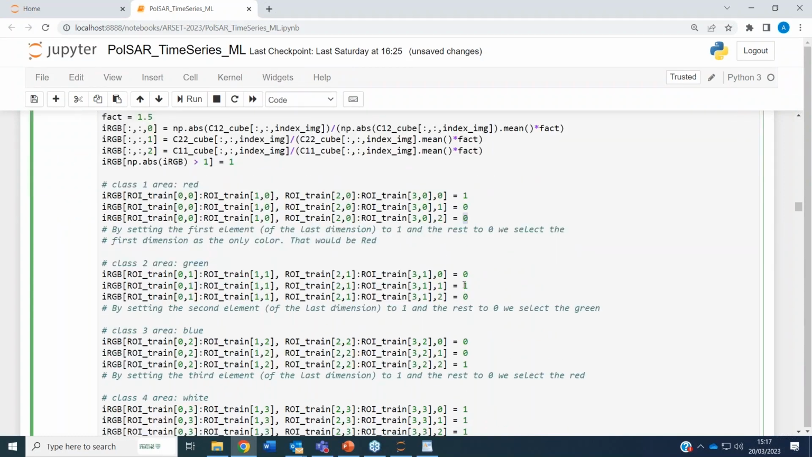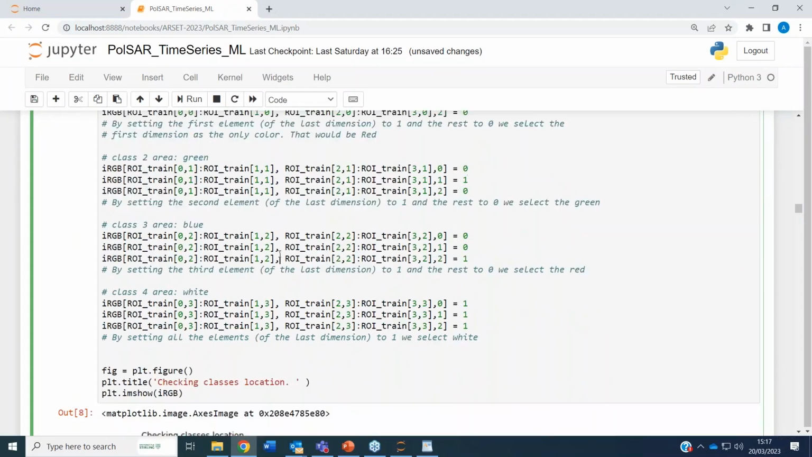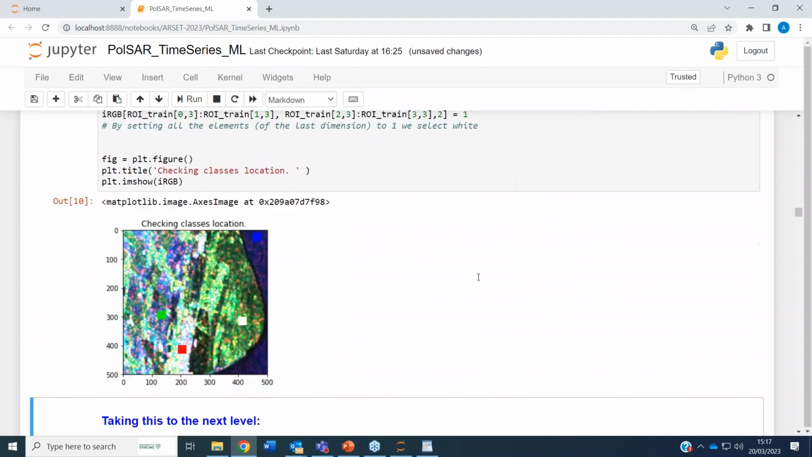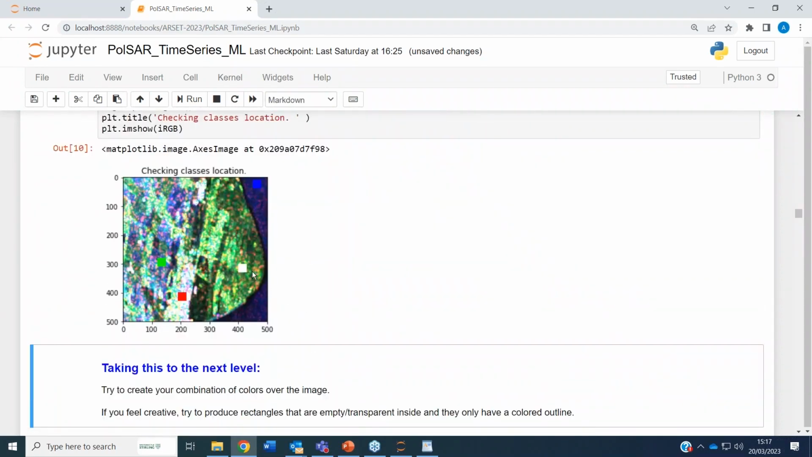The second class will have a 1 for the green, so it will appear as green. The third class, you can see from here, will only have blue. The fourth class will have all the colors, which makes white. So if we run this one, then we see that we are coloring the area of interest here.